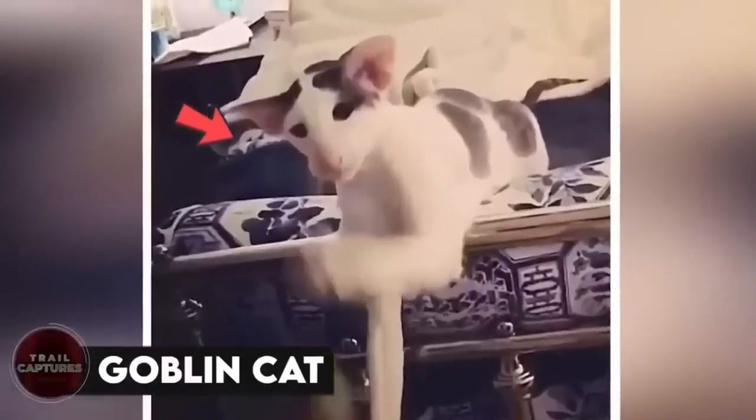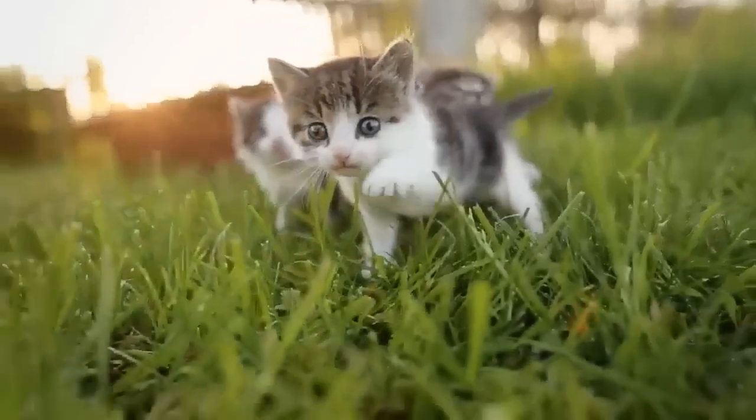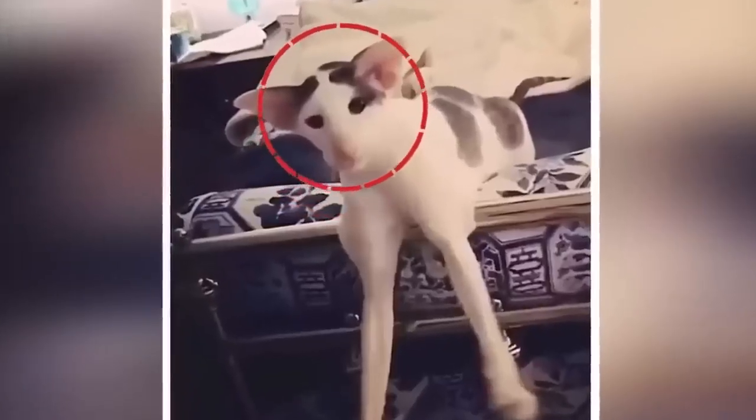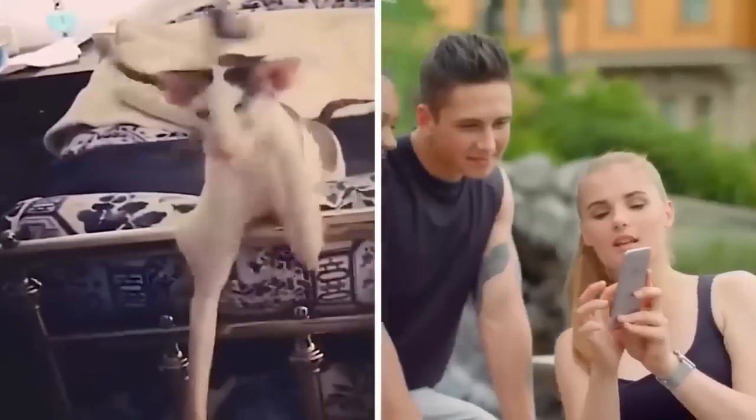Goblin cat. Cats come in many different shapes and sizes, but this one truly is very unique and weirder than all others. The long legs and the small face. Is it some kind of disease the cat has, or is it something else? People call it the goblin cat and think that it was a result of some kind of genetic mutation. And considering the things that have been happening these days, anything can be possible.